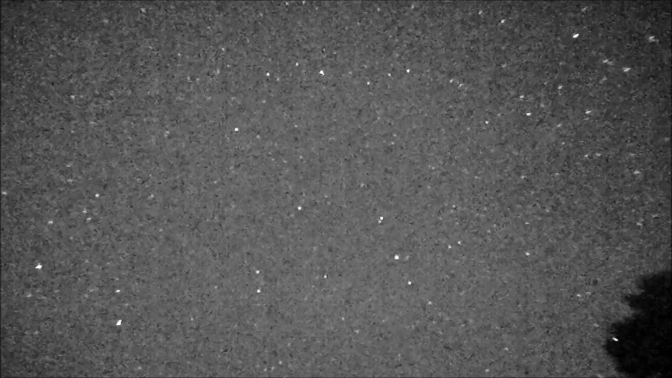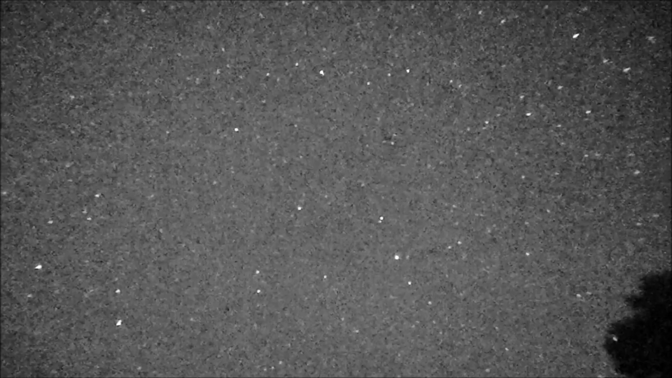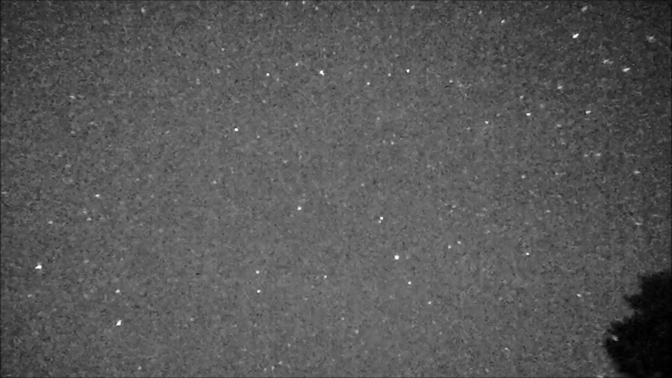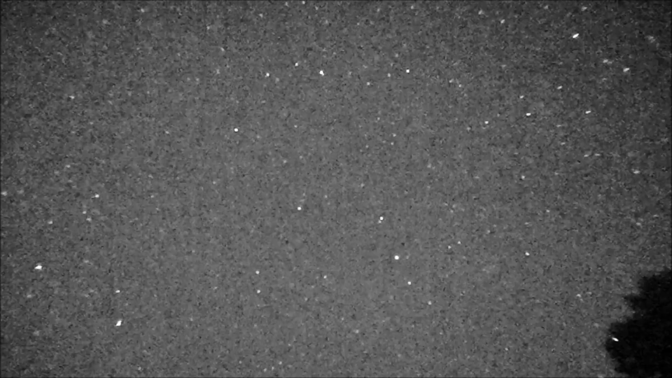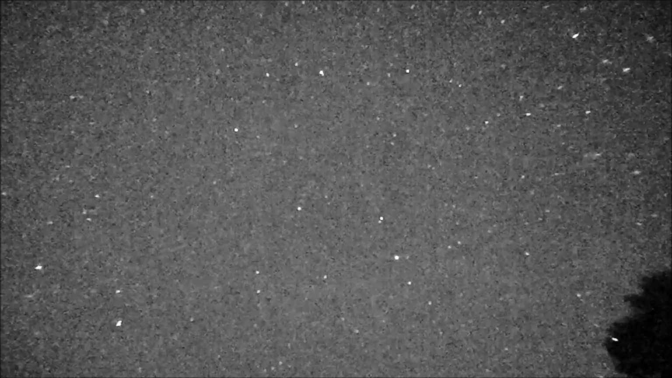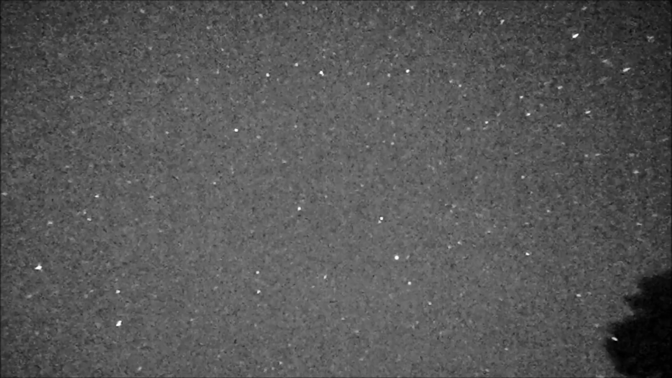There's a lot of dim meteors too, because I did a lot of astronomy, and I do it unguided, so I use a high ISO, a fast lens, and short shutter speeds, maybe 8 seconds, depending on the focal length of your lens. And the stars remain dots, but a meteor would leave a streak.